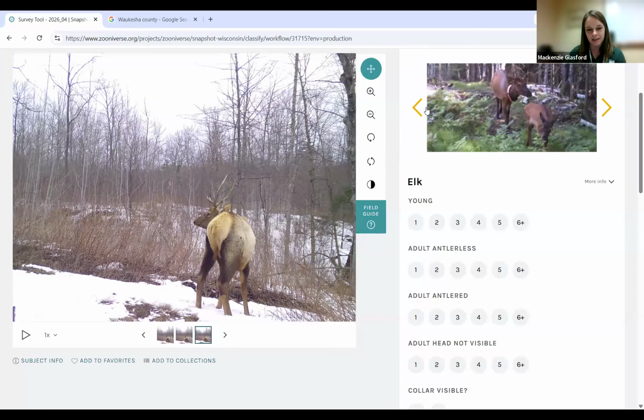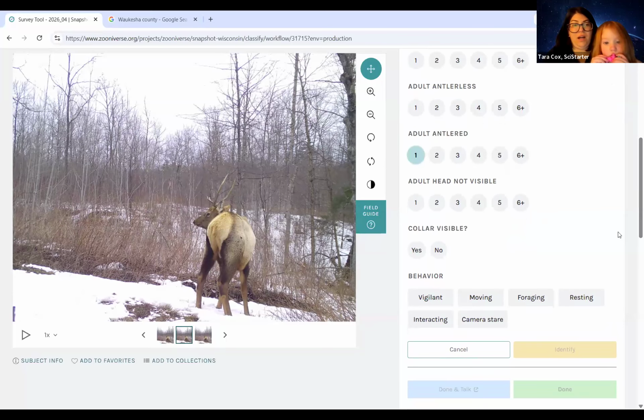You can tell because a deer would have a longer tail where you could see the white tail underneath, whereas this one has a lighter colored rear. All right, so we got an elk. Yeah. Good job, Sophie. She said that doesn't look like a deer. Done. Adult antlered. Yep. Okay. Perfect. Yep. Collar.